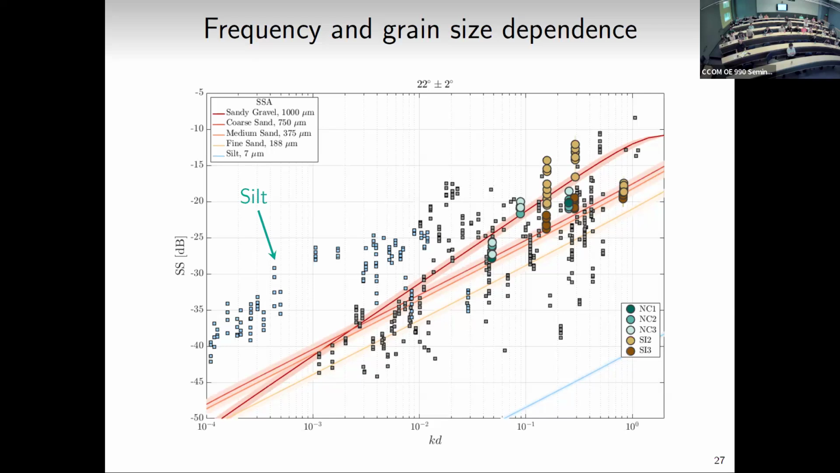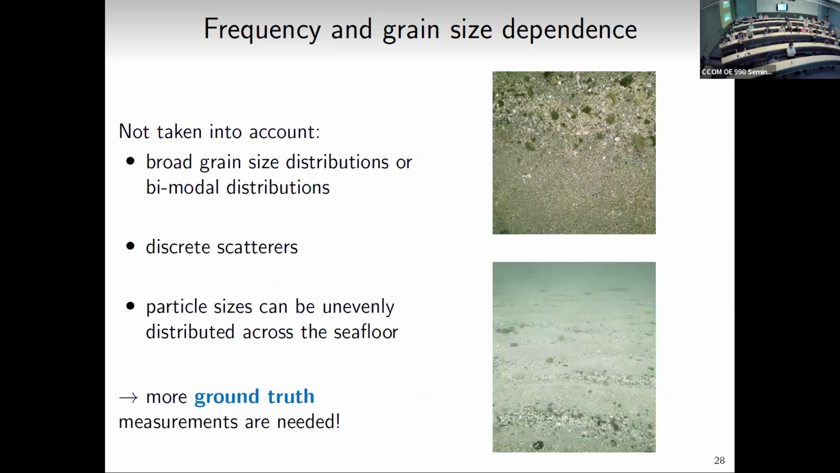But with the fine sediment, we expect volume scattering to be important, and that's something that would have to be included as well. So, a couple of take-homes here of things that aren't taken into account in a lot of these models. It's also difficult to even measure them: broad grain size distributions or bimodal distributions, and the presence of discrete scatterers. At what point do we say this shell or rock is a discrete scatterer, and at what size is it just part of the bulk sediment? I think those are still interesting questions to think about.